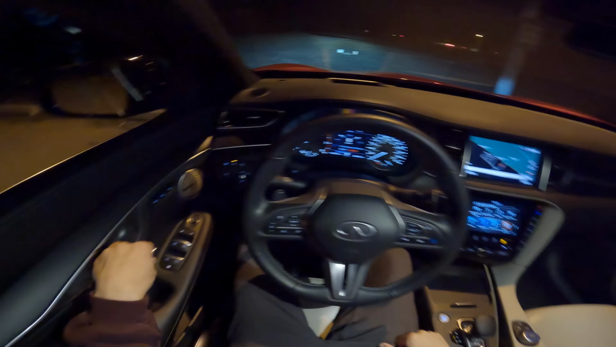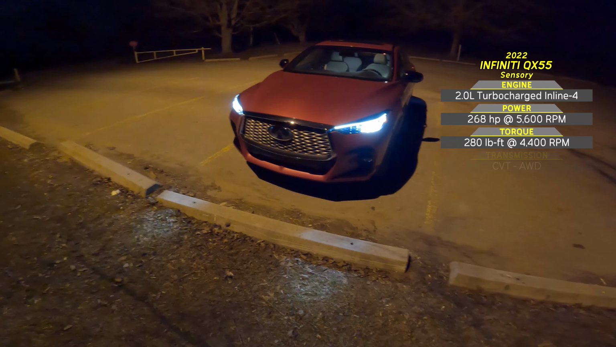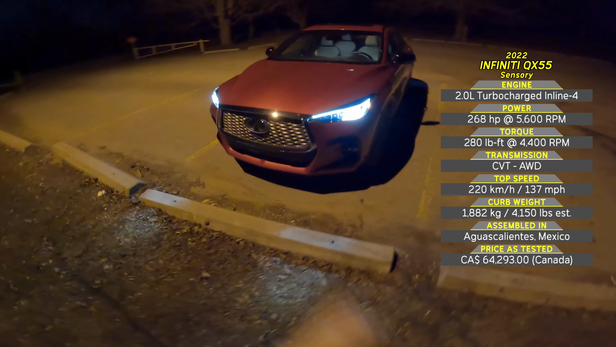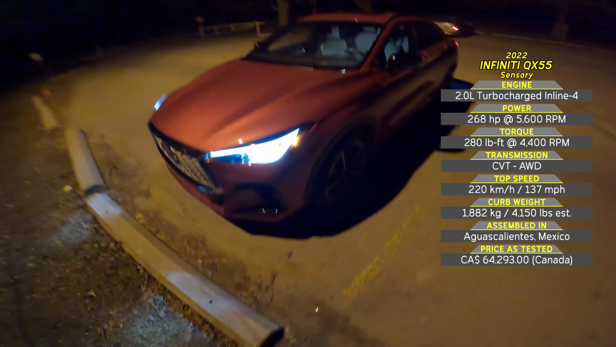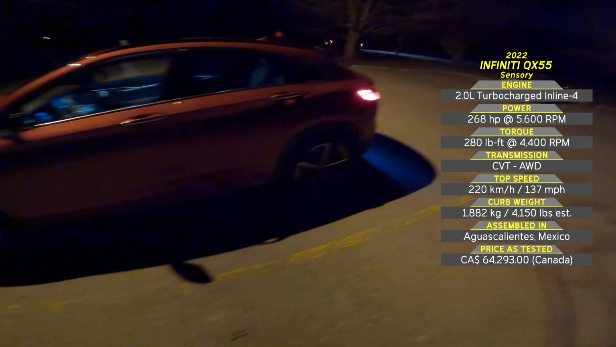But before we do that, let's take a brief look at the exterior and the lights of this QX55. And I'll show you all the stats about this specific QX55 from the top right hand corner and along the right hand side. We do test the headlights and the high beams in this night POV test drive and see how well they illuminate the road.